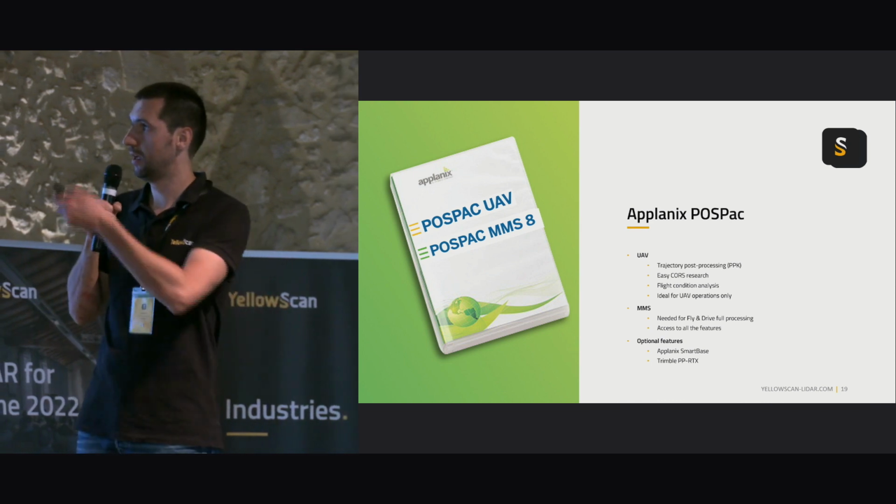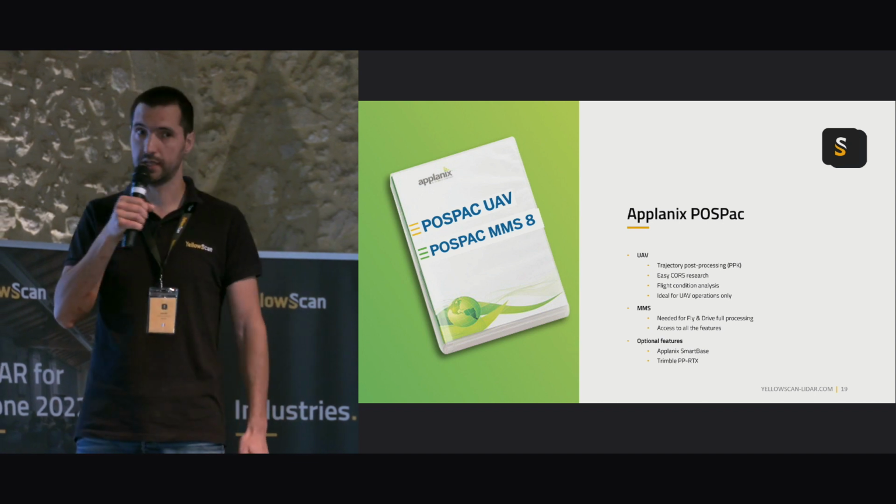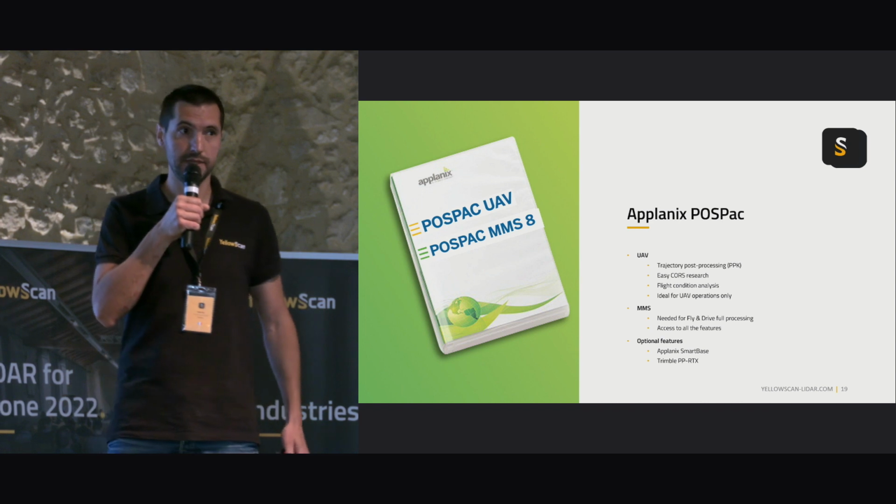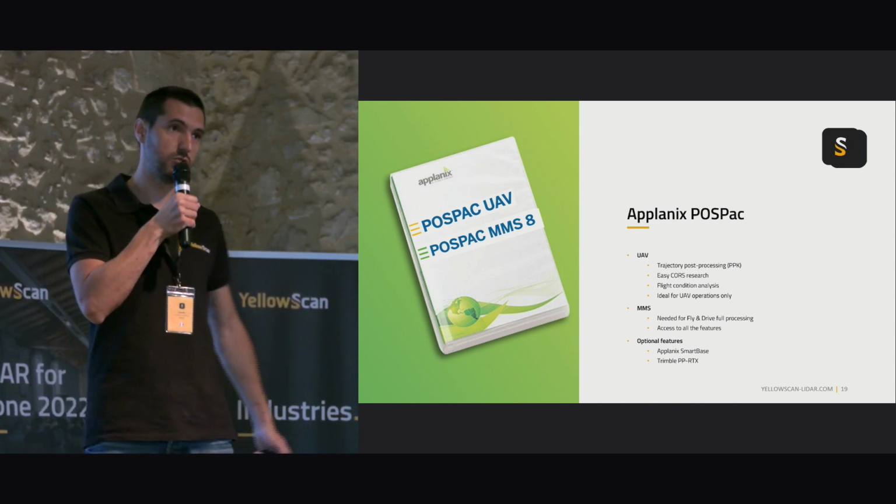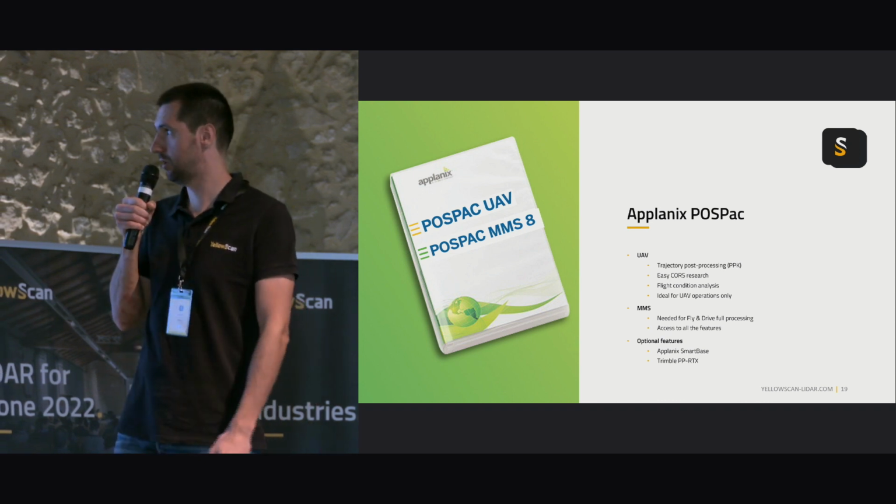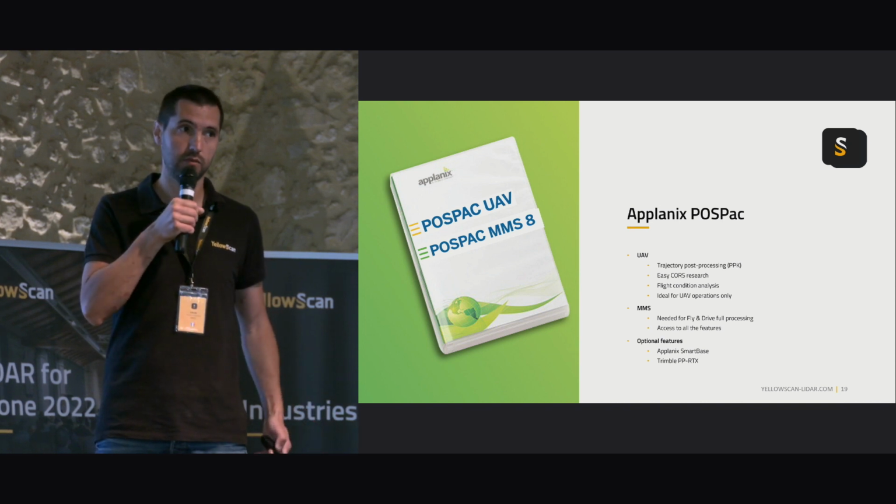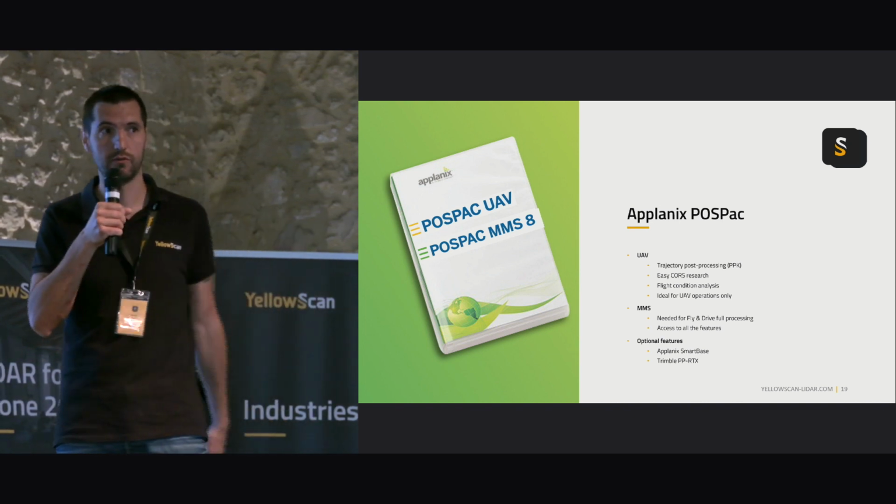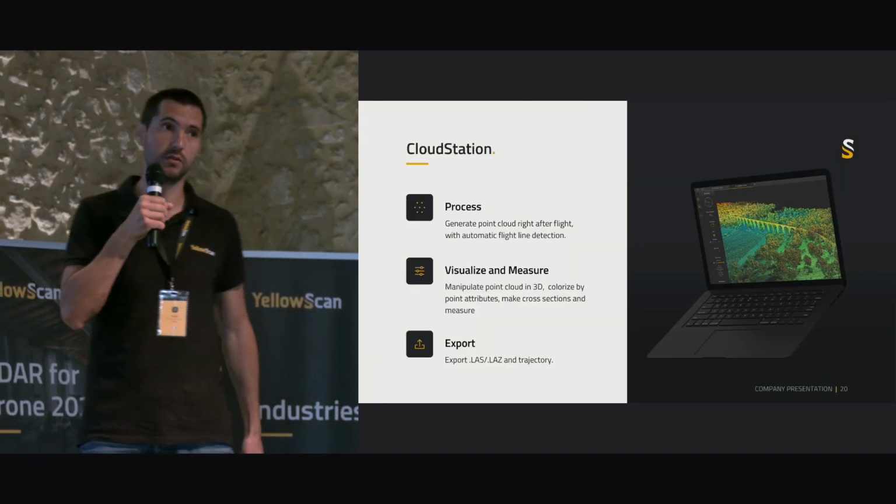That's why there are Postpac UAV for drone, of course, and Postpac MMS8, which is the latest version, to process mobile mapping data, meaning when we are doing mobile mapping, fly and drive, using YellowScan Surveyor Ultra. The output of this software is a corrected trajectory that will help georeference the point cloud afterwards.